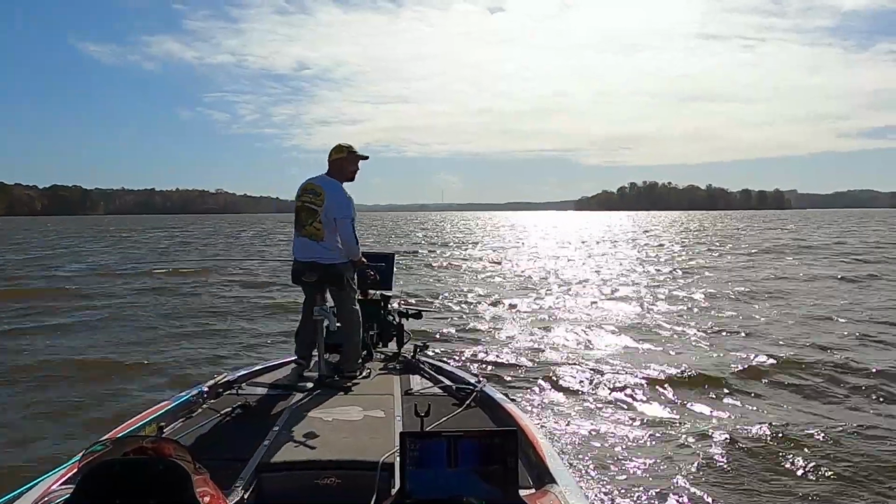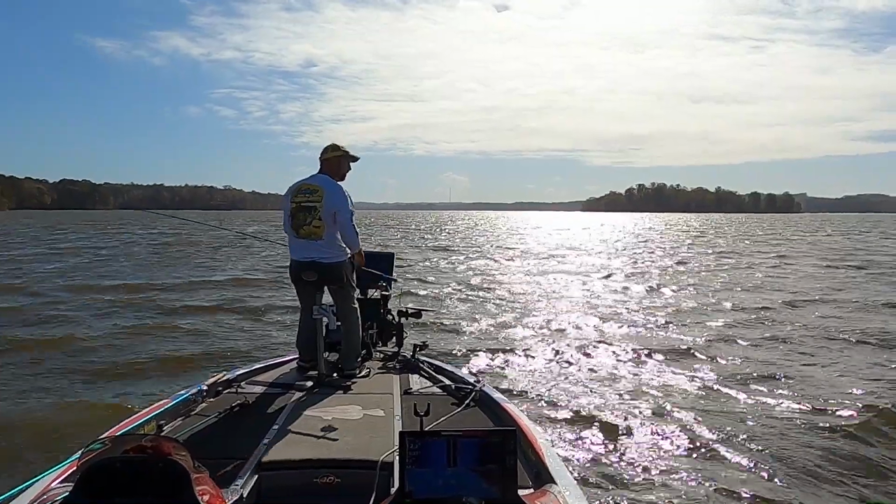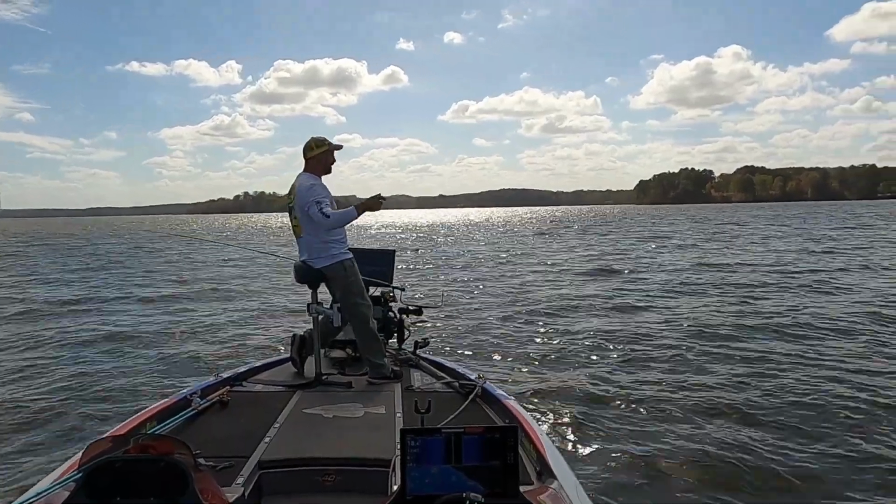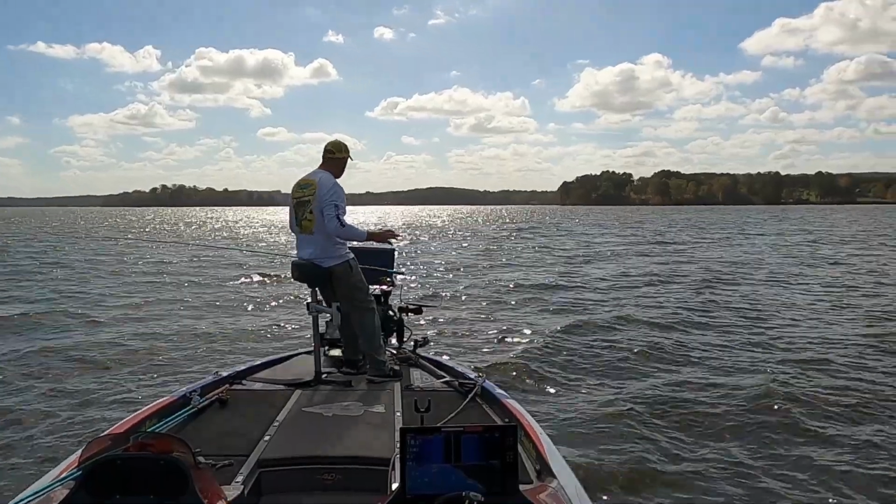Till the lake's white capping now. I hate the angle of the sun, but I got to hold it to the wind. That fish was just sitting there, and I mean just sitting there. Trying to get on it, moving around. I got close.